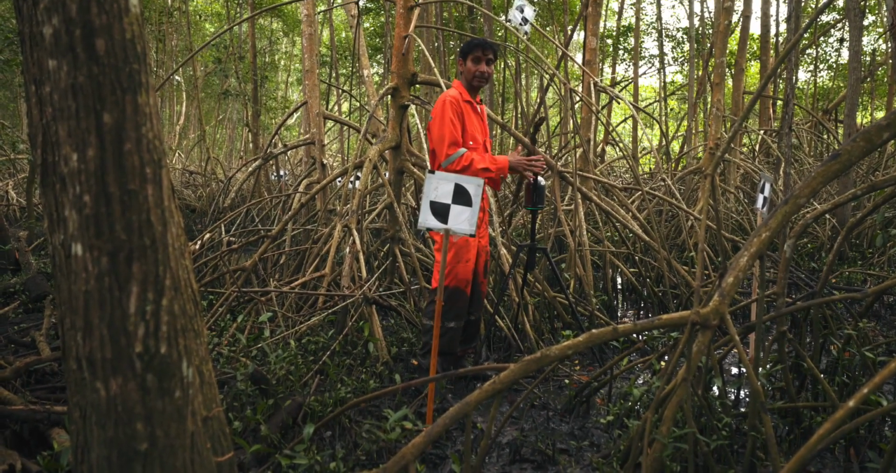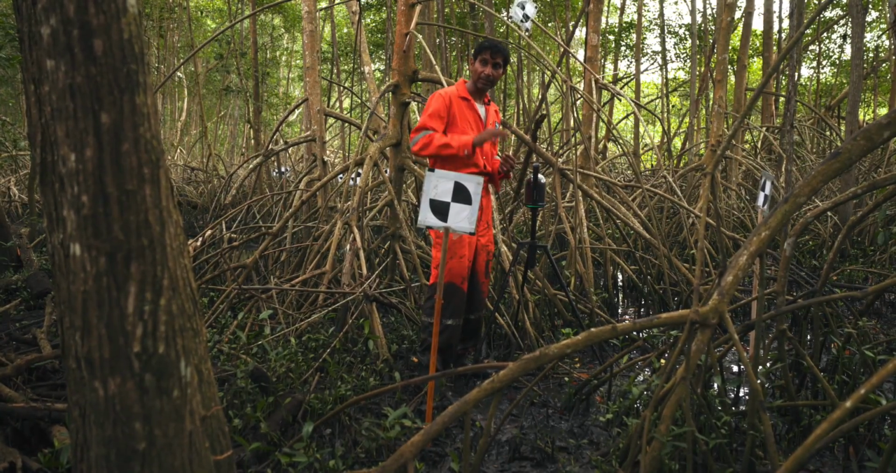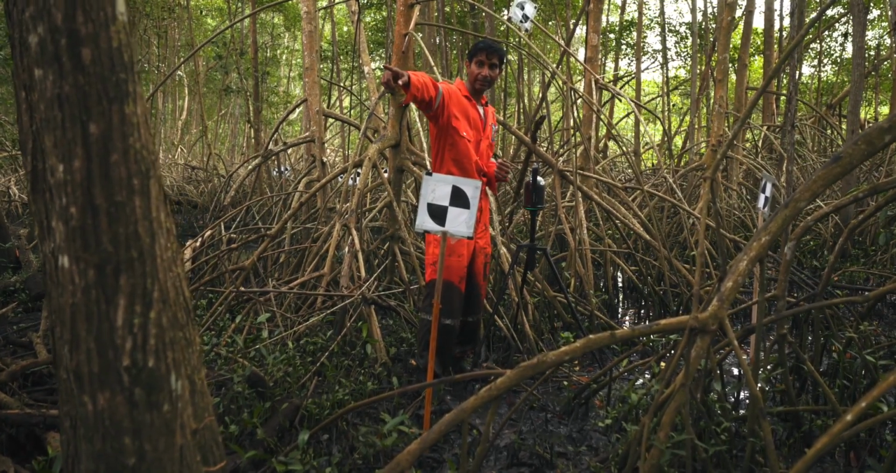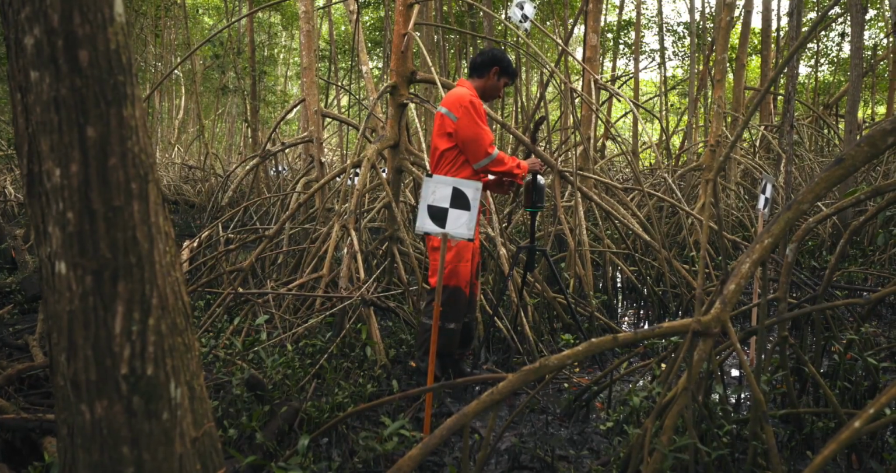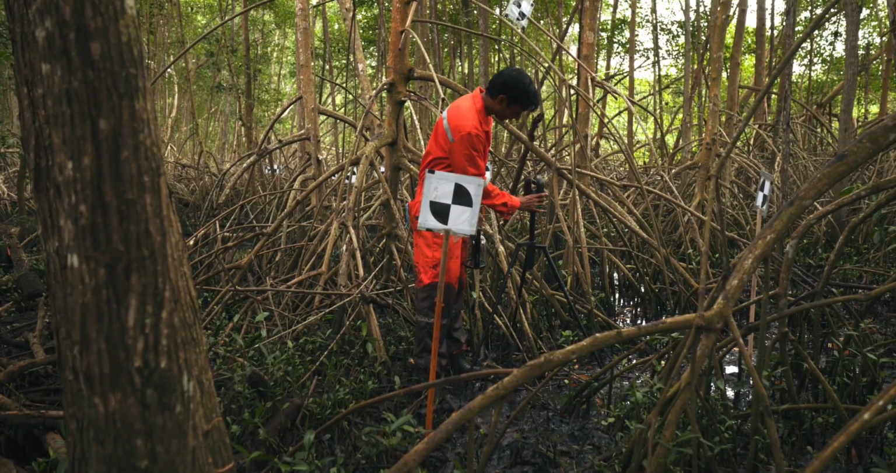So we're ready to scan our first scan of the inner ring. I chose my hiding spot. I'm going to run and hide behind that tree over there. So we're ready to scan. Take off the shield and just press the start scan button.